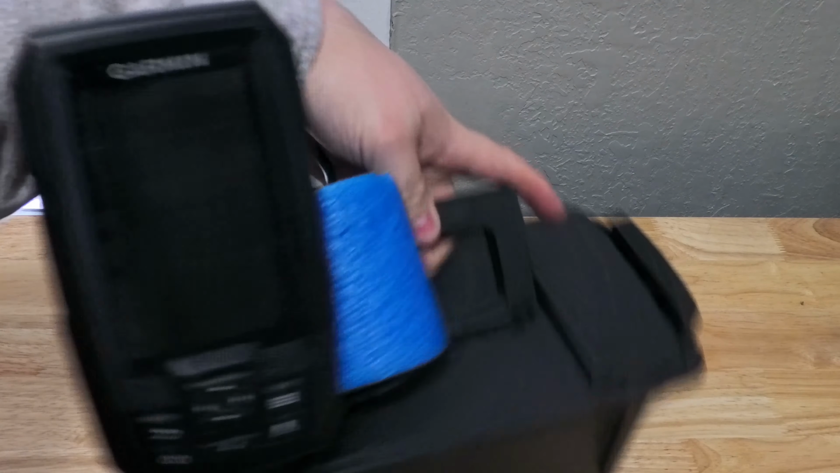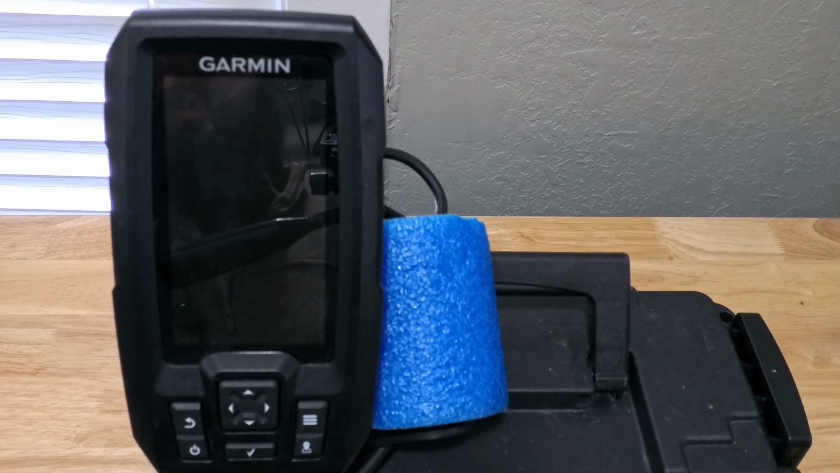Pretty simple setup from the get-go. You just plug it in and hook up the transducer, whichever you're using, and drop it in the water, and it's good to go. So I'll turn this thing on for you. Just one small little power button there on the bottom. You might be able to hear the transducer going off here because I do have it plugged in. So as soon as you turn it on, you're going to be met with this main screen here.